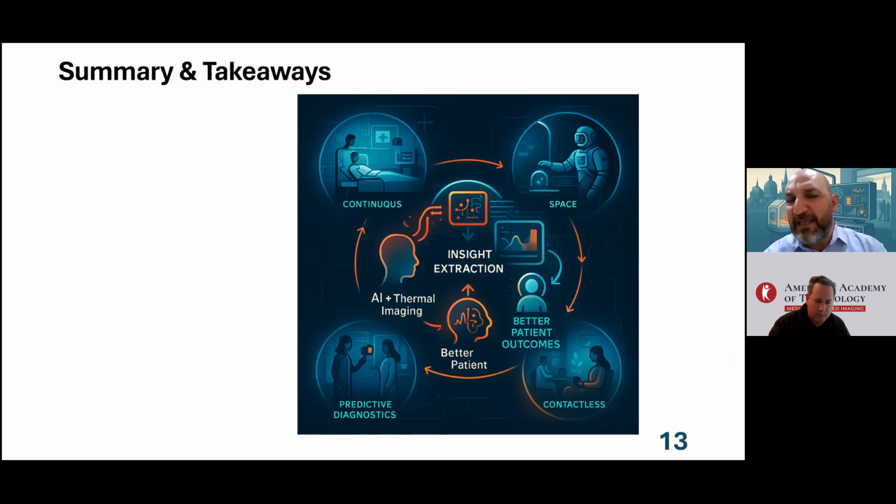So, takeaways: we want to focus on the new frontiers, the new edges. We need to break a lot of frontiers here, like in continuous monitoring, physiological monitoring, space medicine, predictive diagnostics, and contactless diagnostics in many fields. And for this we need really powerful integrations and very concrete collaborations between researchers around the globe.